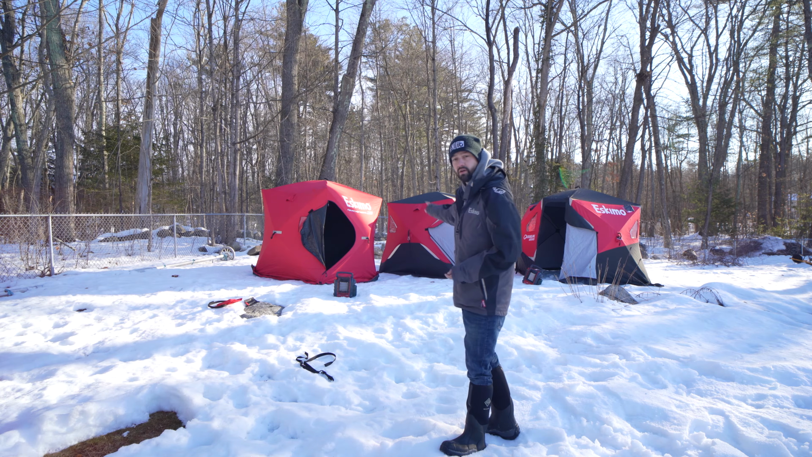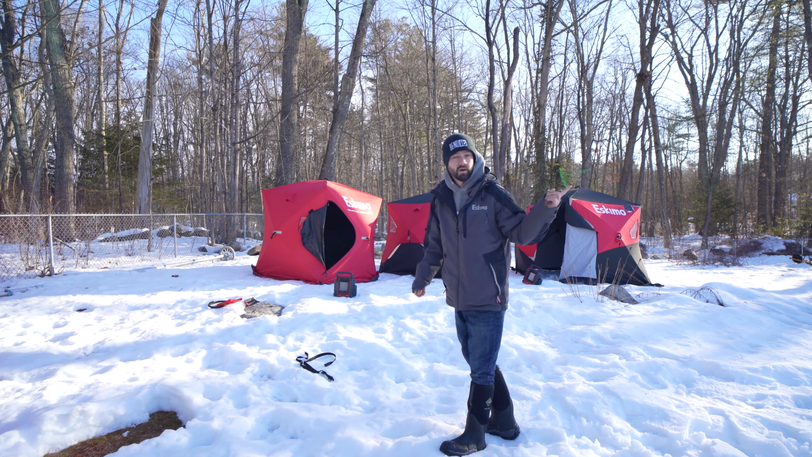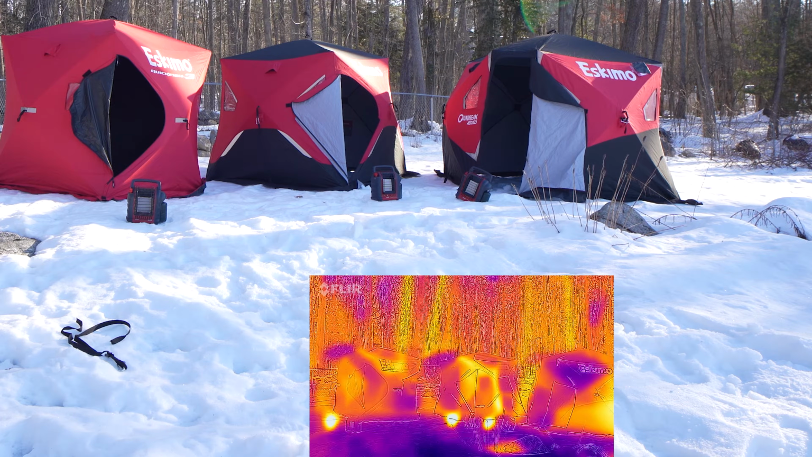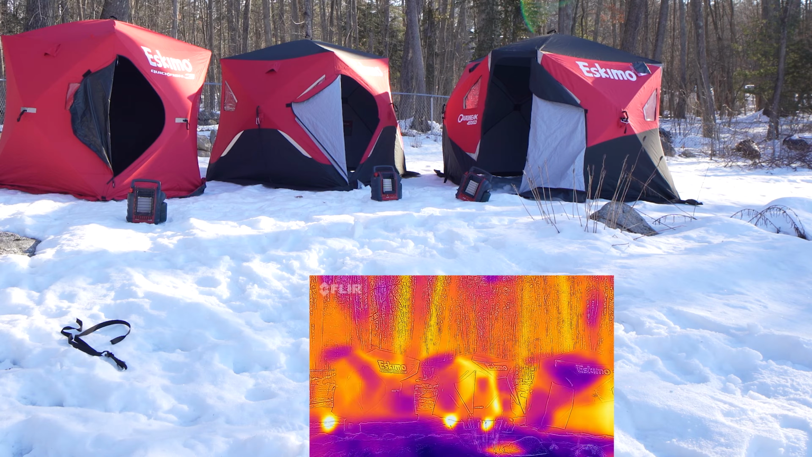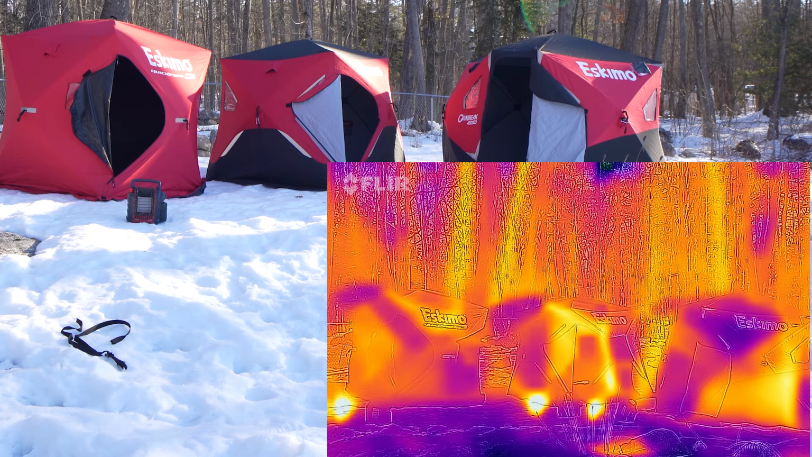So we're going to turn on all 3 heaters and then throw them in there and zip it shut as fast as possible while running the thermal camera. So hold on a minute. So you can see from the thermal imaging that the heaters are still warm.